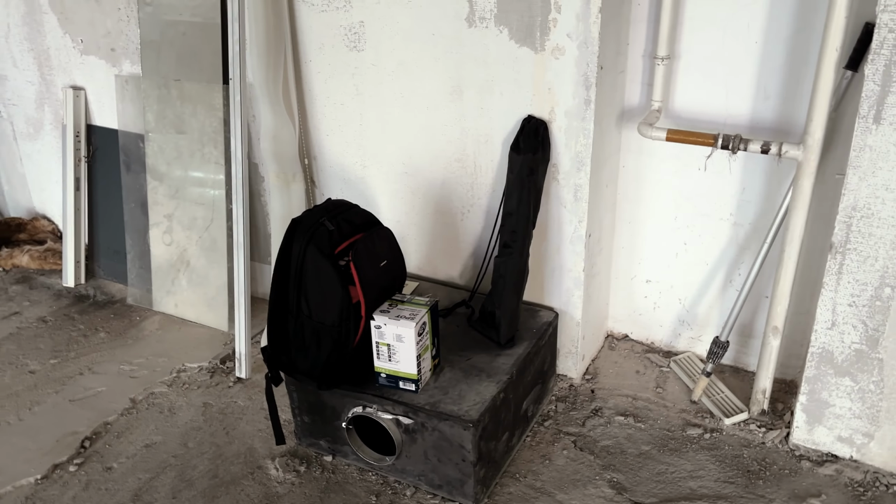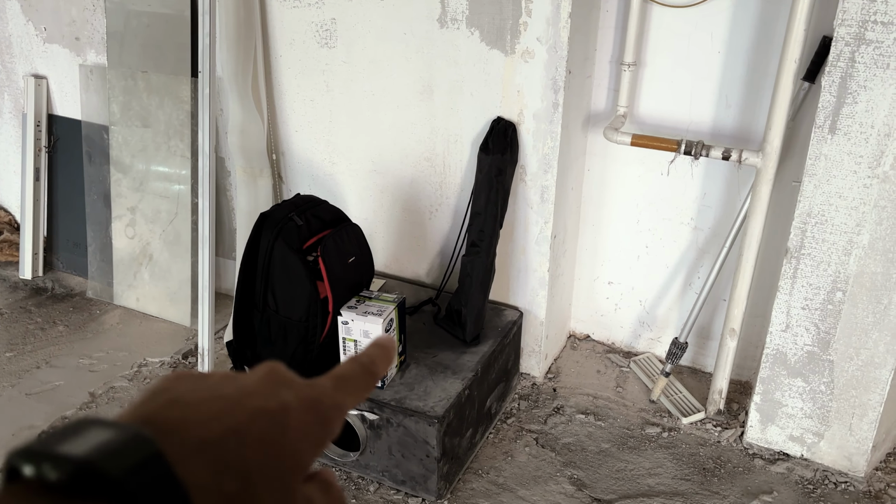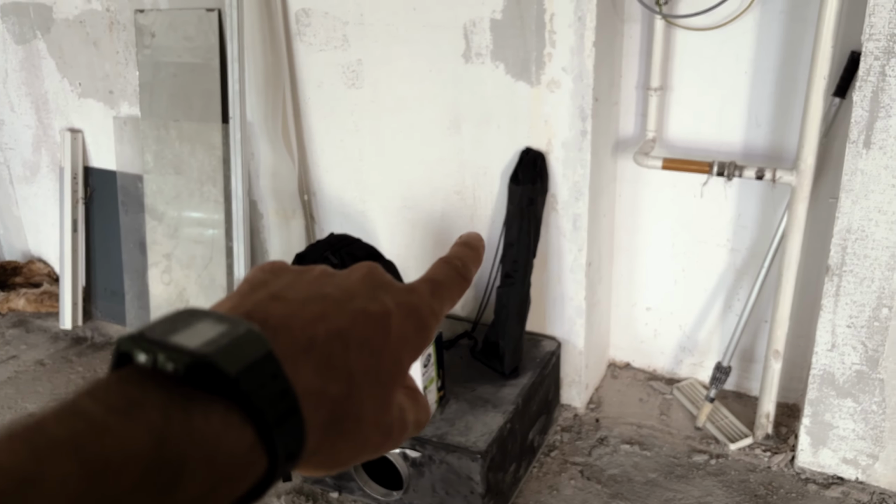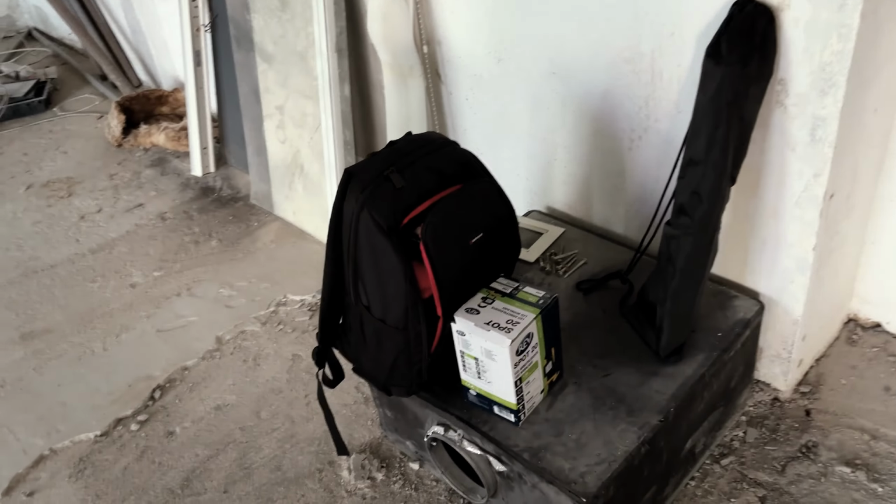As you can see, I have a backpack in which I have the Matterport Pro 3 scanner. I have an additional light because there are some dark rooms over there, so I will need some additional lighting. And I also brought the tripod, of course. So let's unpack everything.